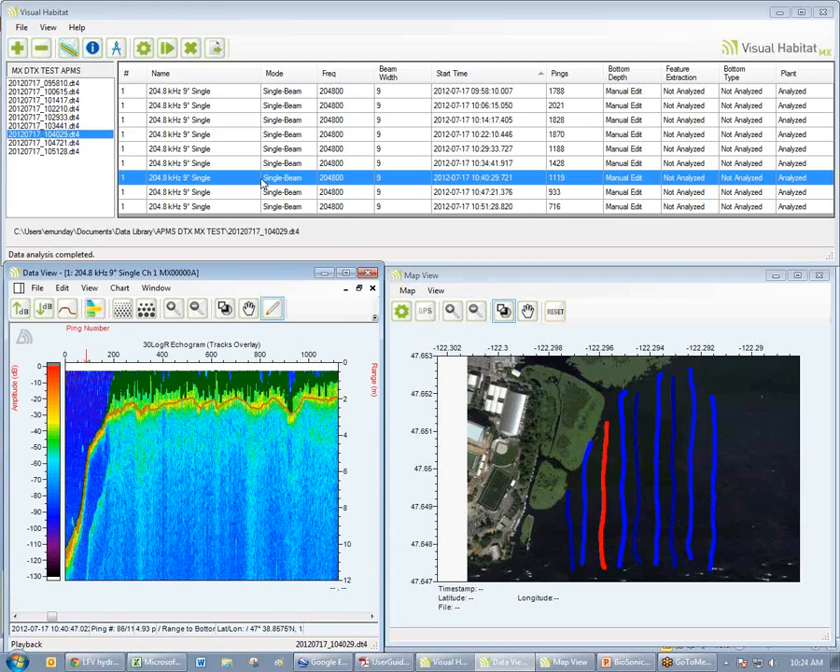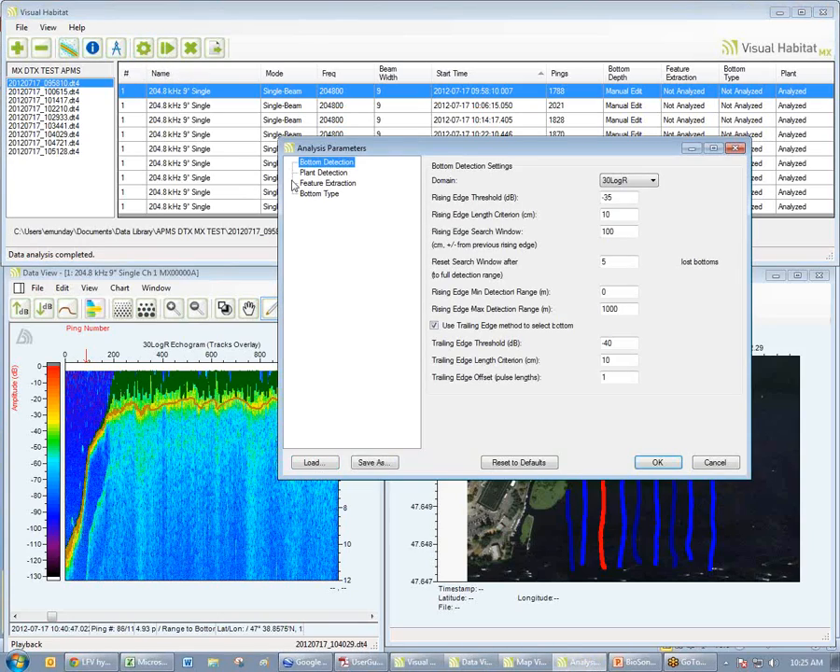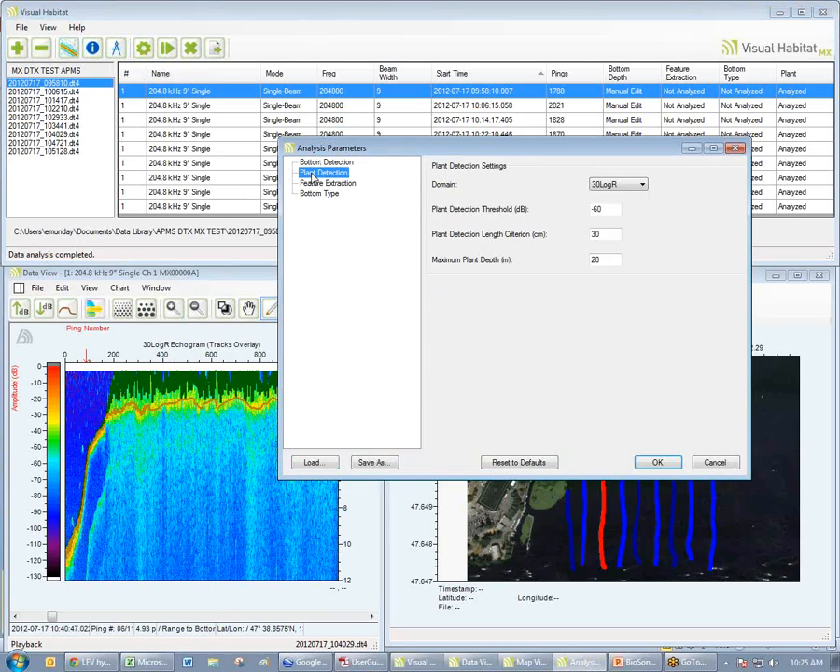So it is important that we have an accurate bottom line as a baseline to begin this process. Okay, so now that I am happy with my bottom line, I can do some plant analyses. So I go back to my configure wheel. This time I choose plant detection. Now I have only a few variables here. Okay, I have a threshold, which is our target strength. I have a minimum detection length criteria.